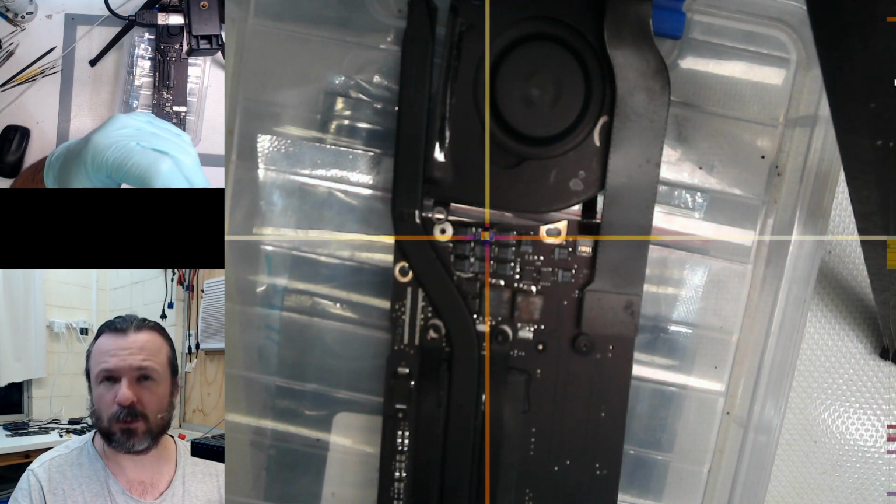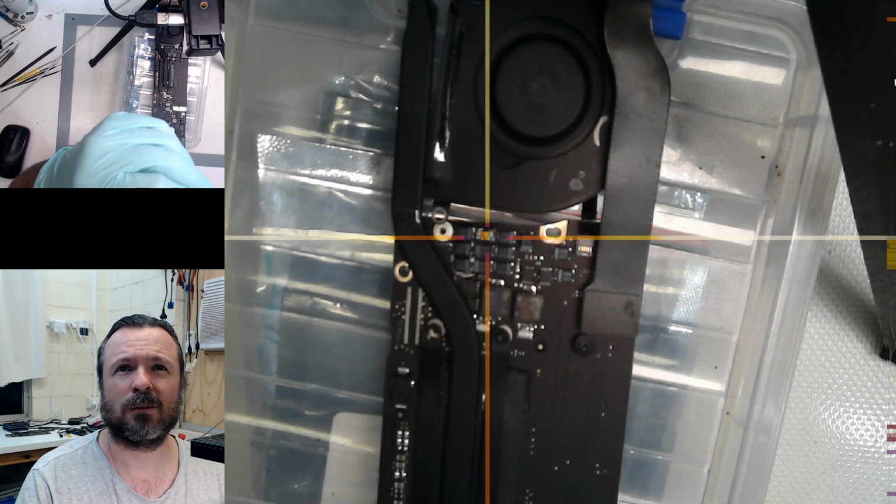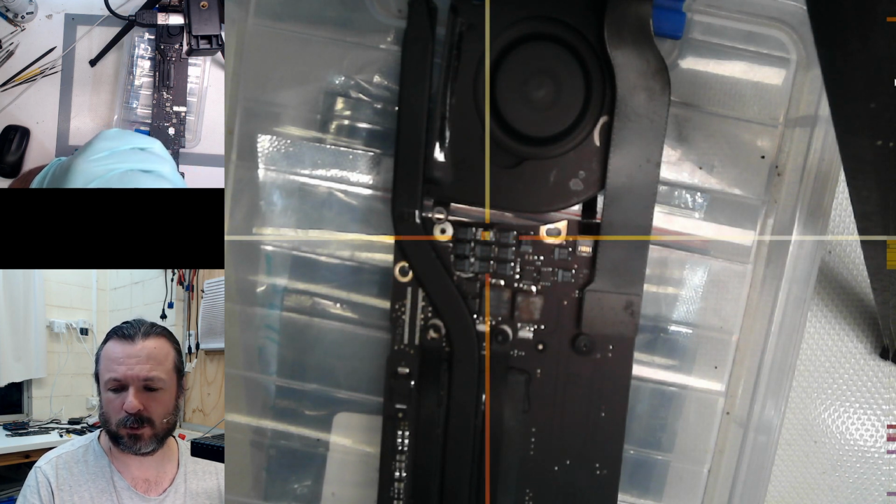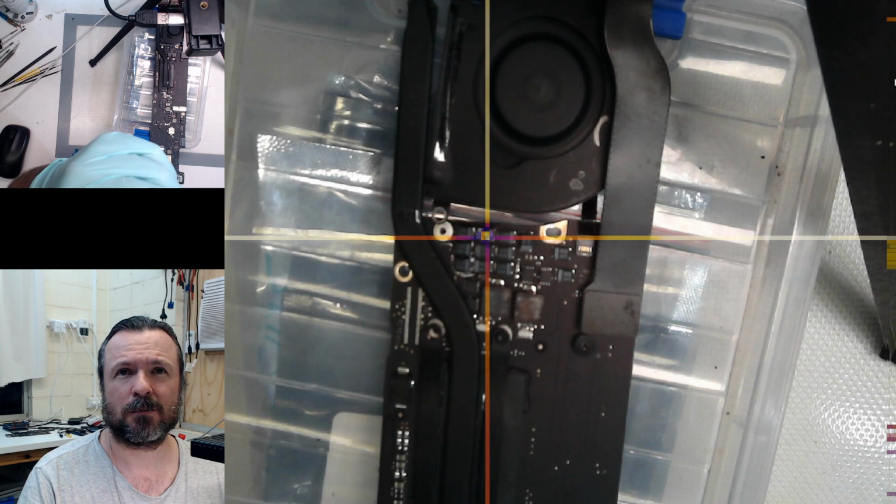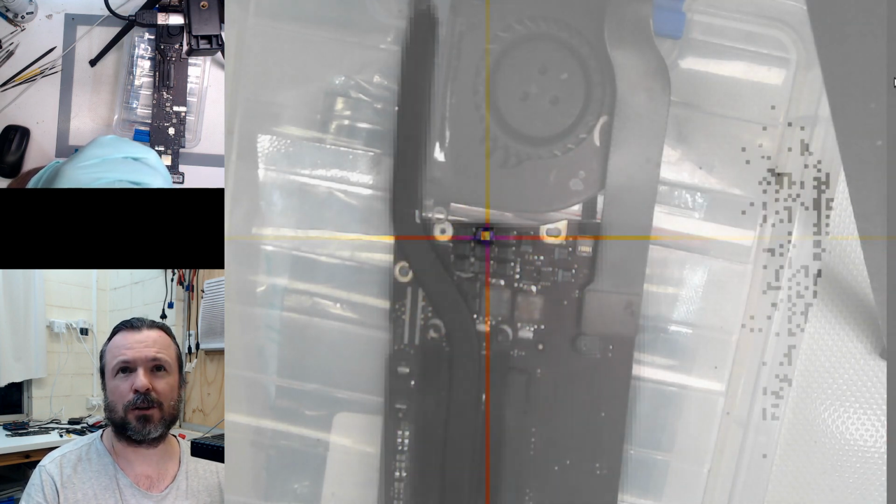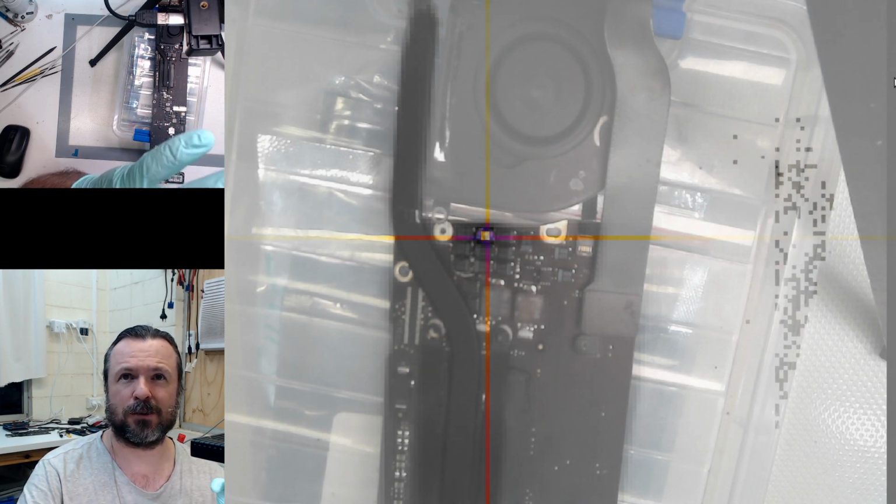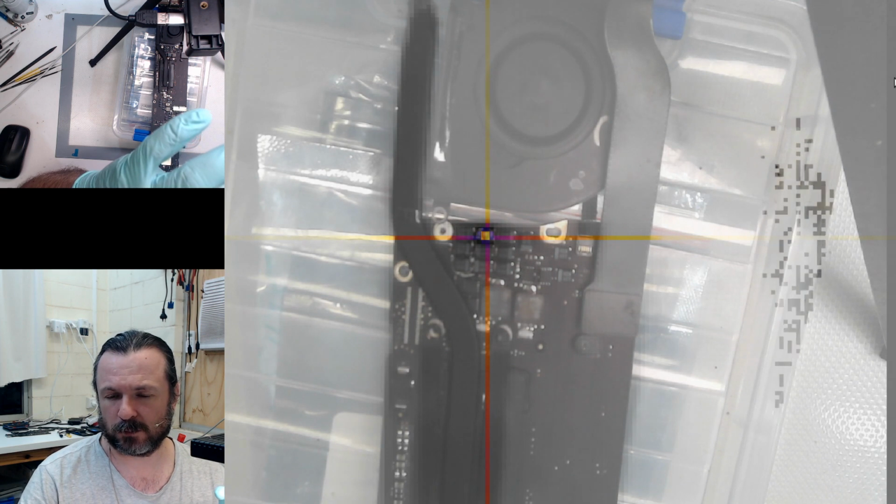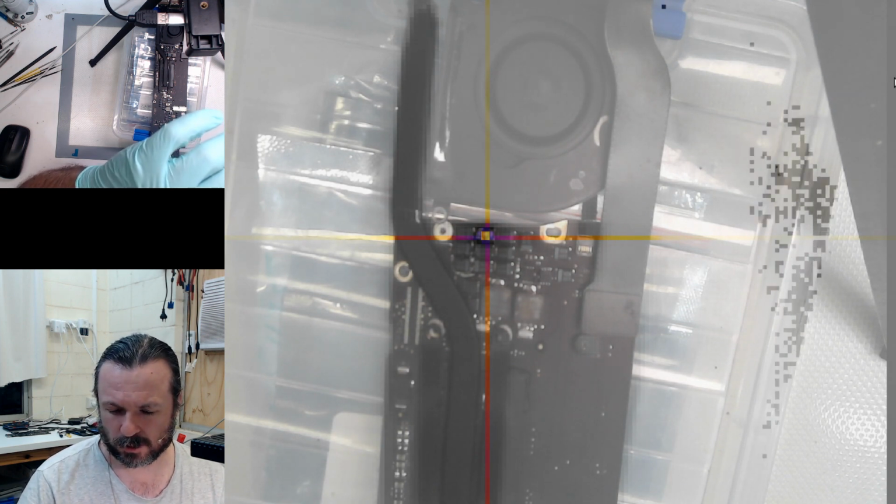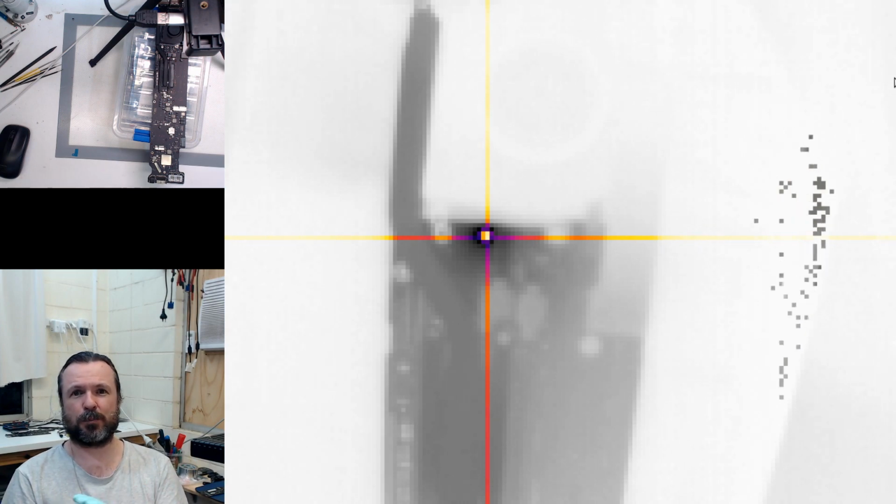If we make it so that we show all of the heat map. Wrong way, Paul, wrong way. Okay, so this is just to demonstrate why the software is useful. Let's see, and I'll change the alpha all the way up to, how do I do that? Yeah. Okay, so that there is just purely the infrared.